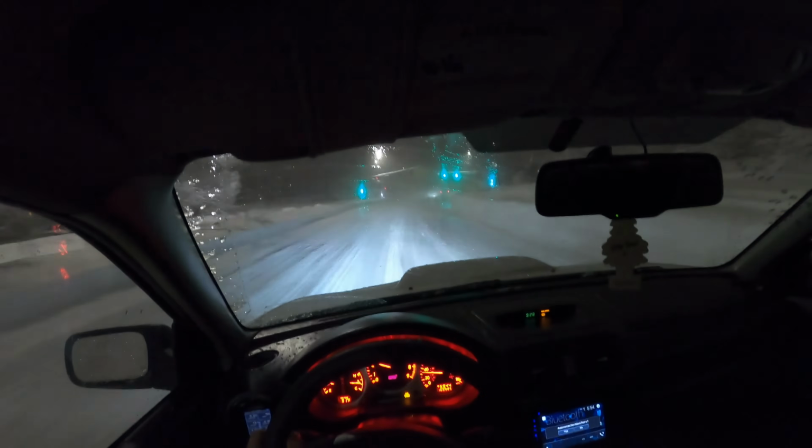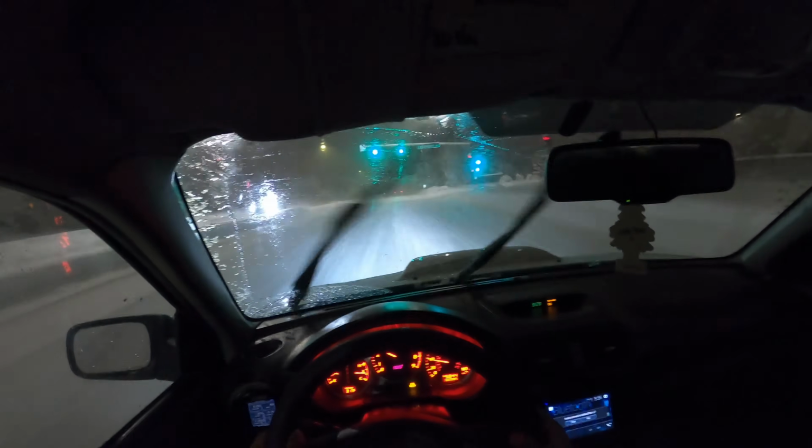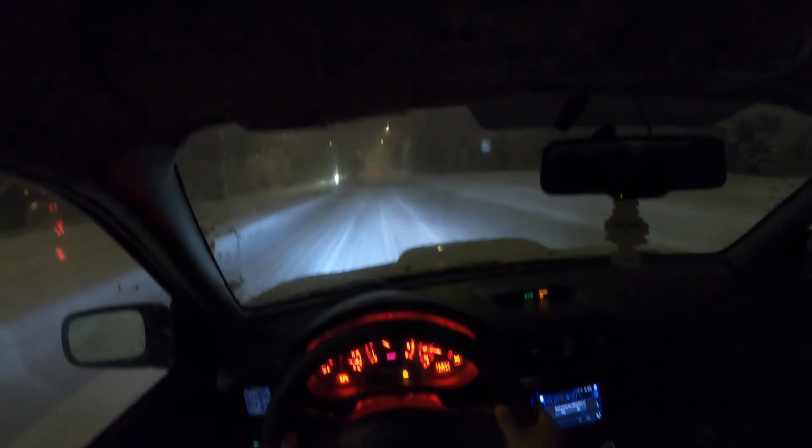I know I'm not the only one, but there's something just so soothing about driving at night during a snowstorm. Trying not to die. Like, it's just you in your car trying not to die. I don't know, something so peaceful about that.